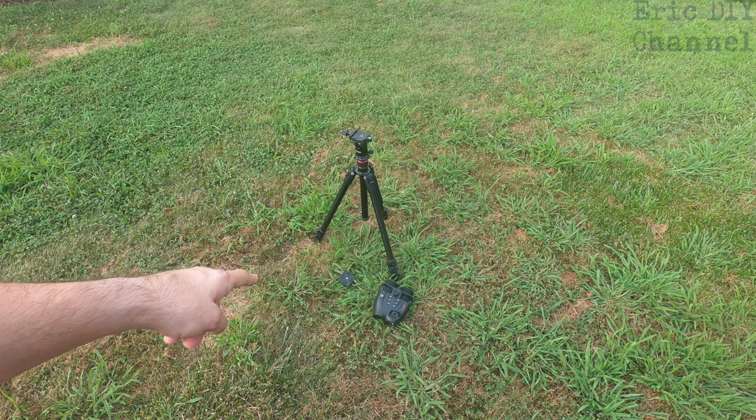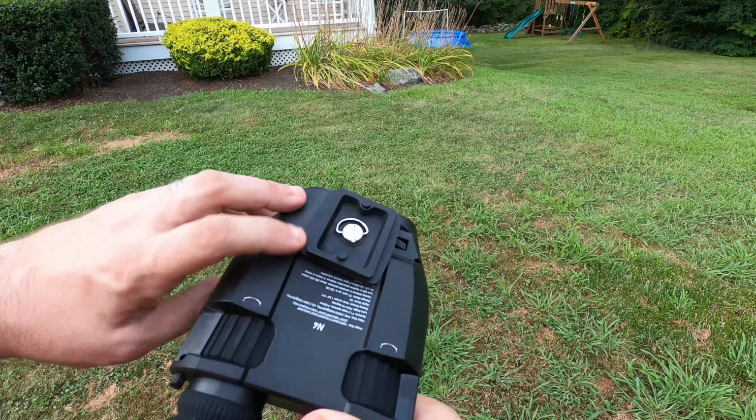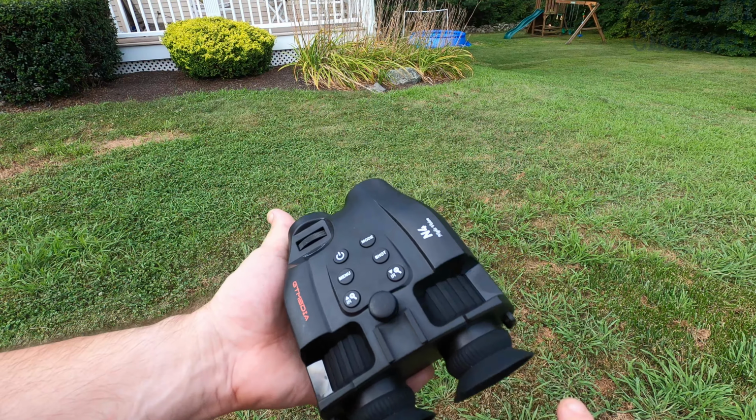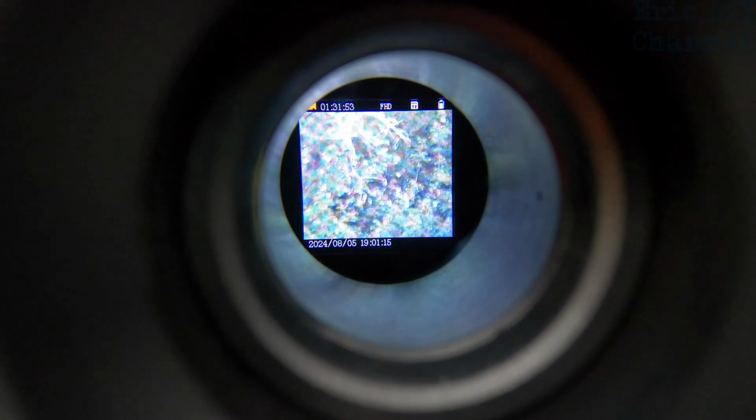We're going to try it mounted to a tripod, so I wanted to show you how to do this. Took the little mounting plate off. Just screwed it in underneath the N4 and it's good to go on a tripod. Here's what the viewfinder kind of looks like with this whole thing.